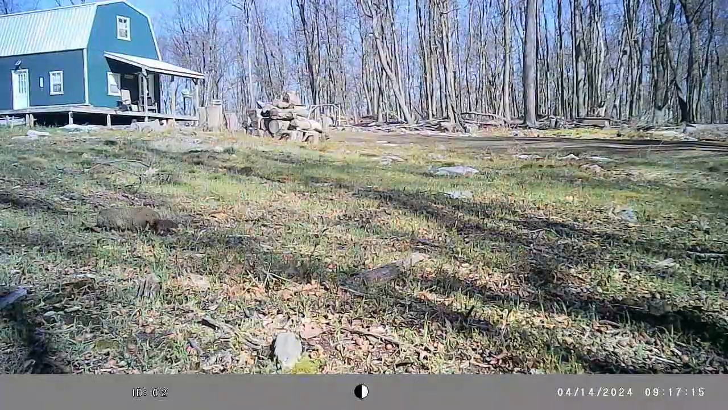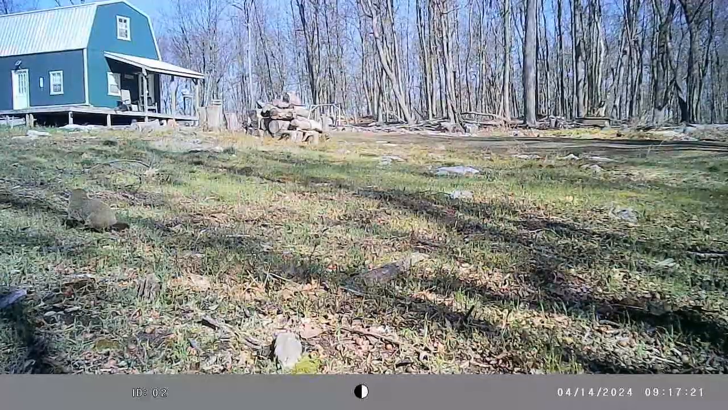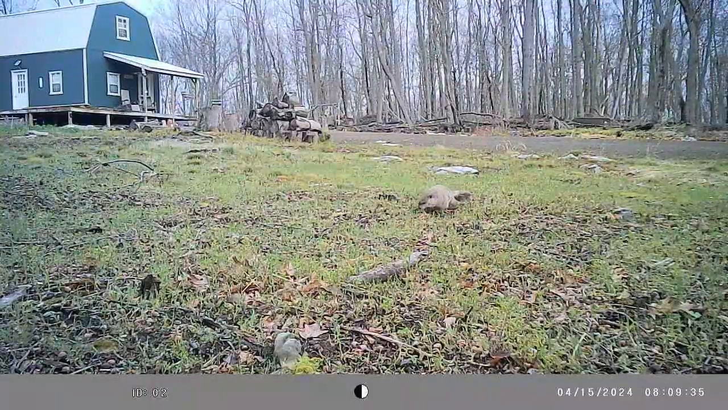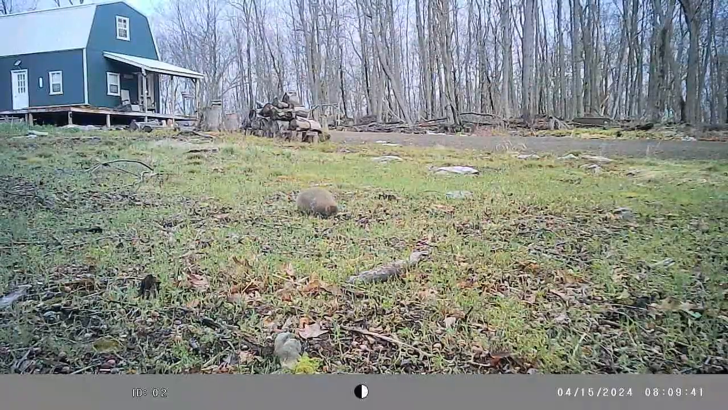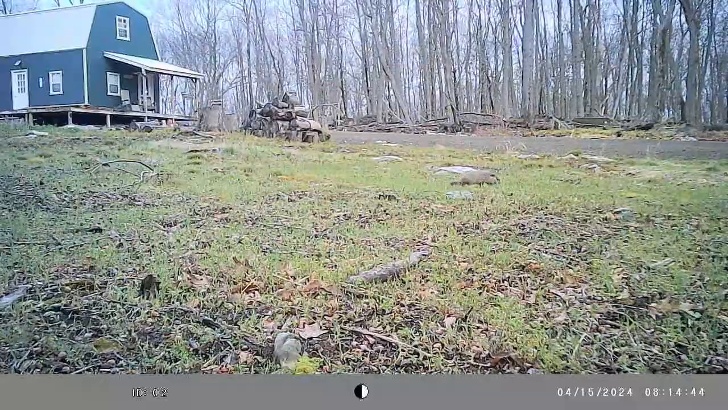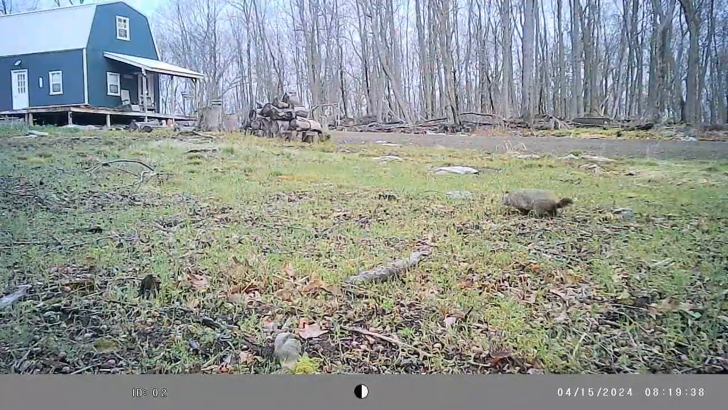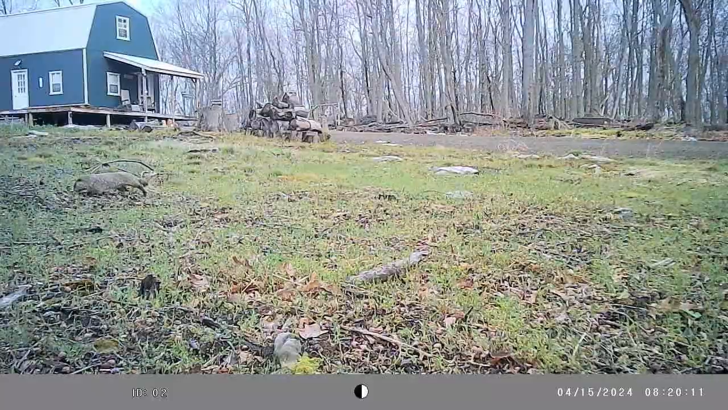There's the groundhog that showed up. But I haven't seen it any times I've been up there, so I don't know if he just moved through and moved on, or whether he is actually hanging out up there or not. I don't know. I don't really want him digging holes anywhere up there.